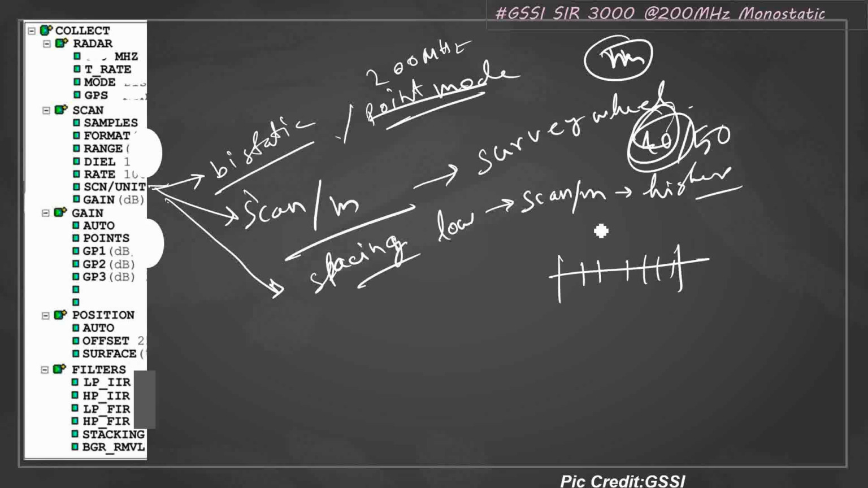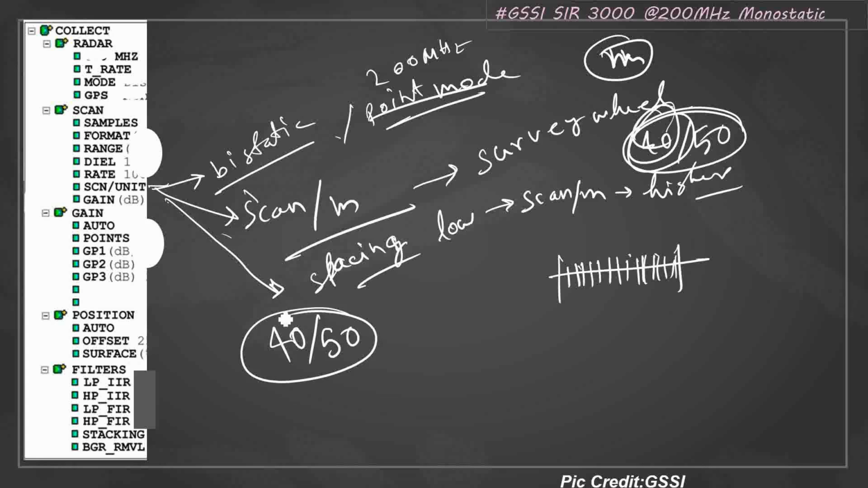Now if you want to take more dense data, then you keep this at higher values, but you have to consider the time it will take. At your walking speed, I suggest 40 or 50 would be a good number for scans per meter. So what value will you keep, 40 or 50. This is for the beginner or inexperienced user. Later you can define it depending on your survey conditions.